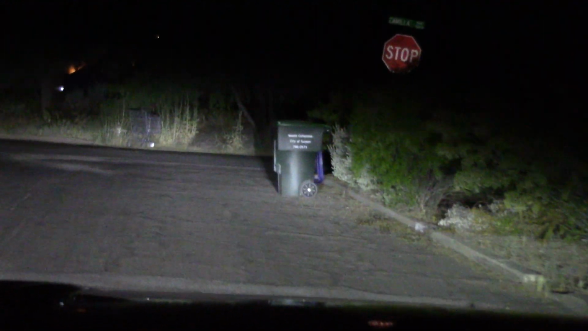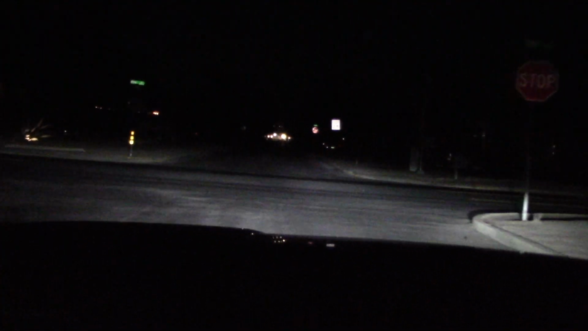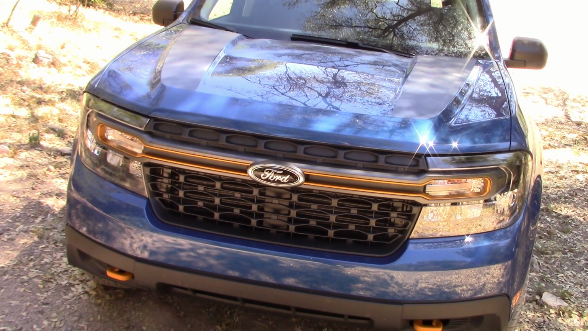What the heck is that thing? These aren't horrible headlights. I've seen worse, but been happier if they could be better. That includes our night driving headlight test.